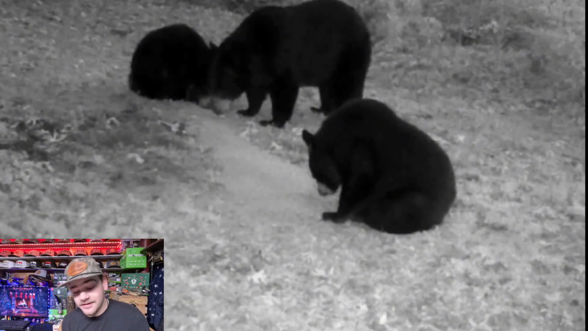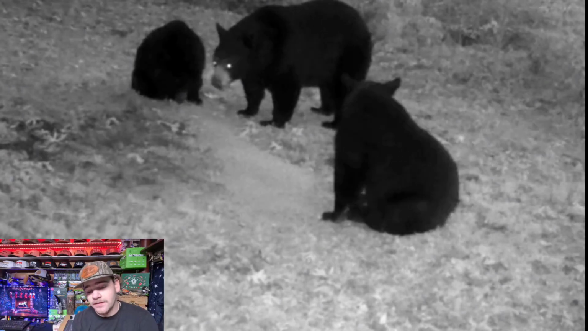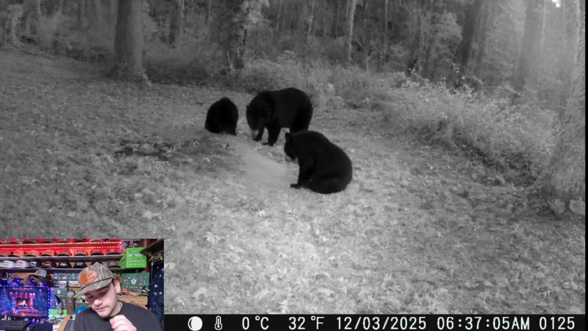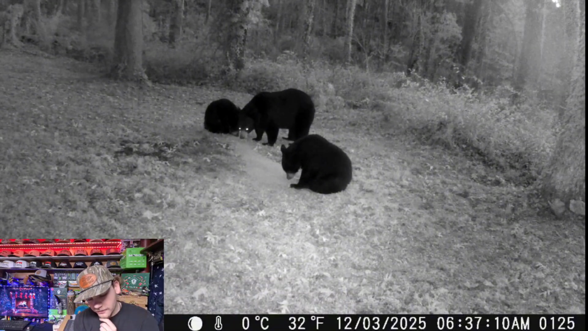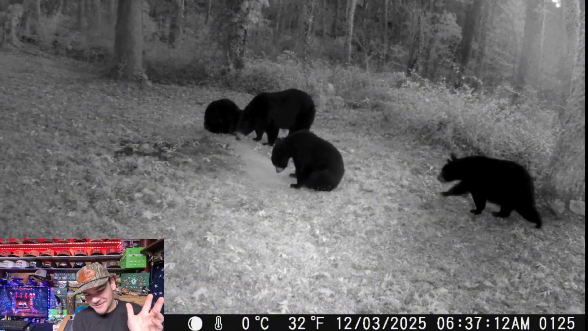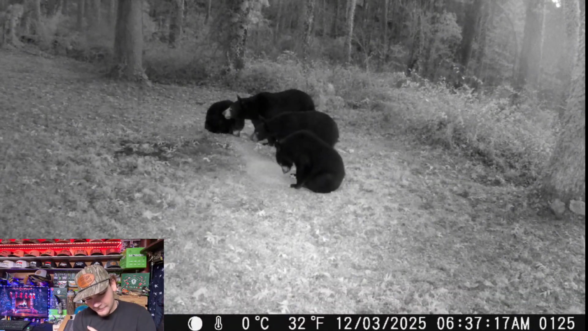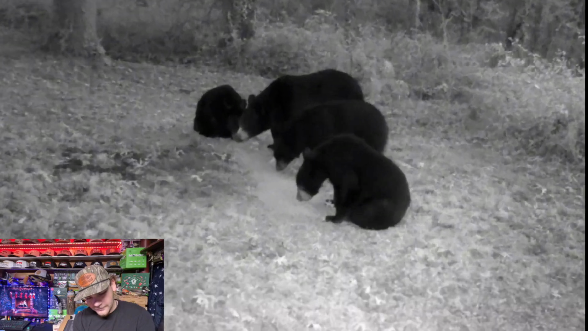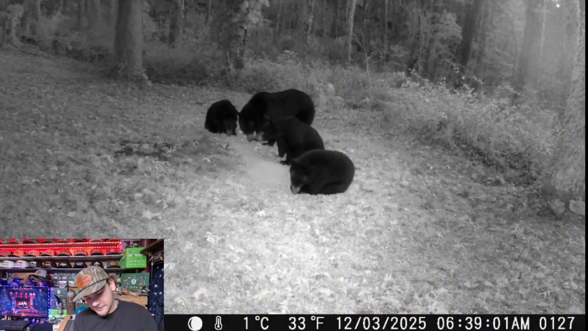They must have just smelled it and came running. I think this is the same group that we just saw with the 3 babies. We'll just have to keep a lookout for the other baby. Oh, there he is right there. As soon as I said that, he came right there out of the corner. As y'all can see, they're all sitting there eating it. Literally 20 minutes since I was filming me putting it down there. It's pretty crazy. Alright, let's move on to the next one.